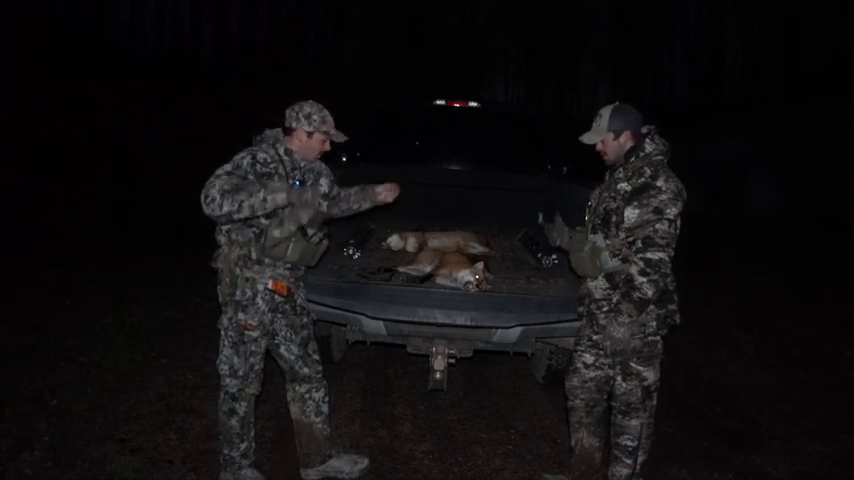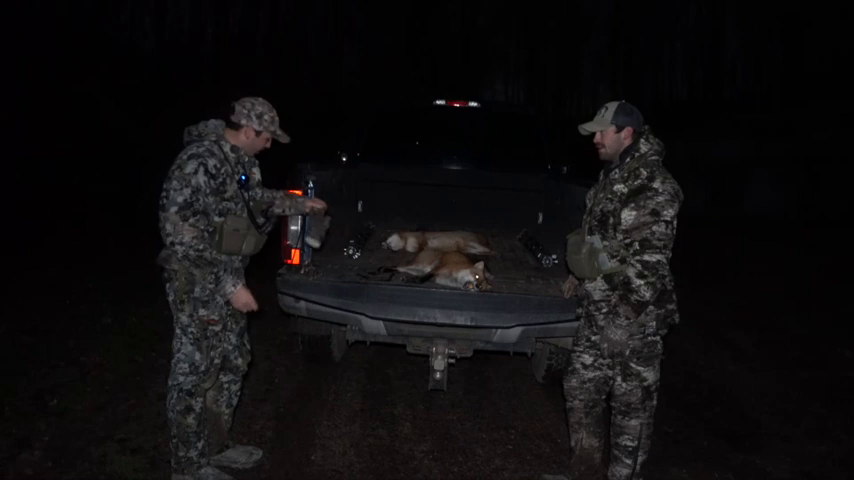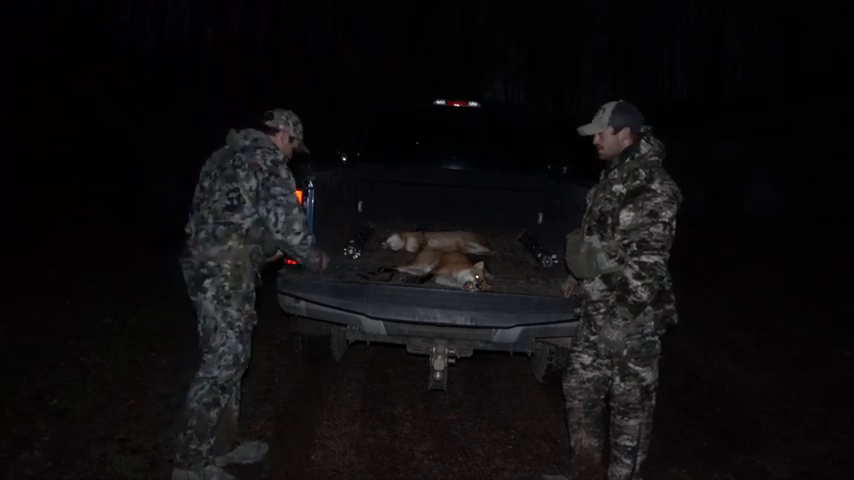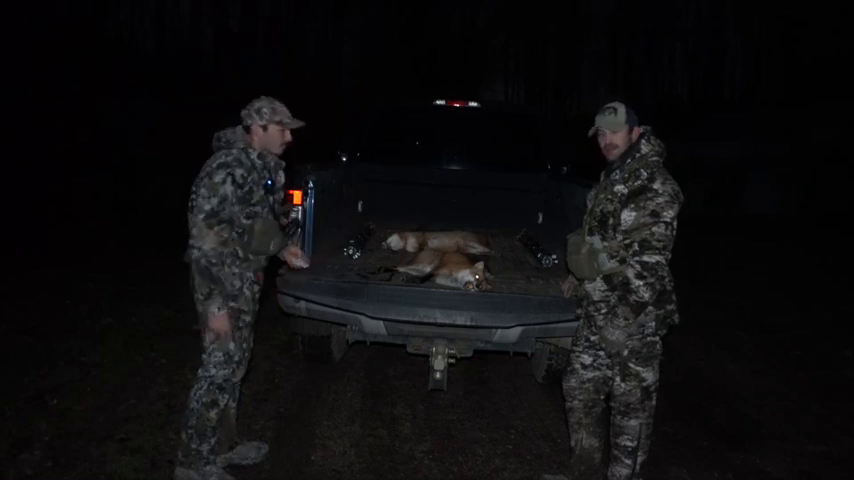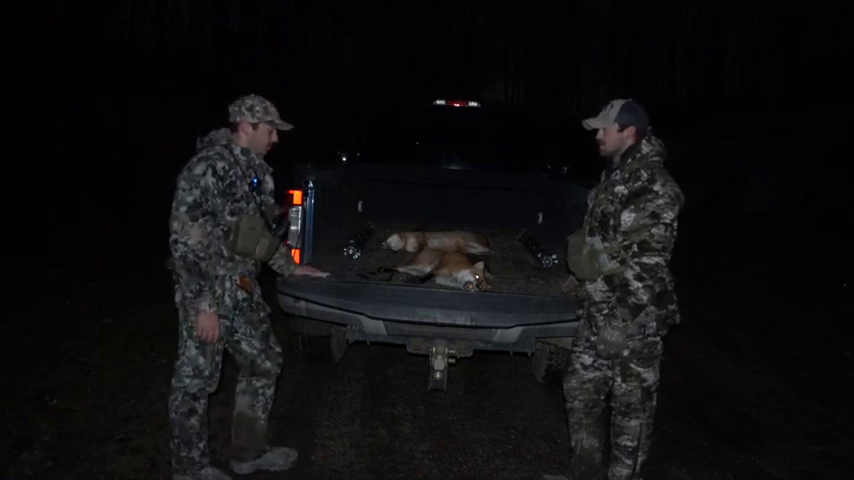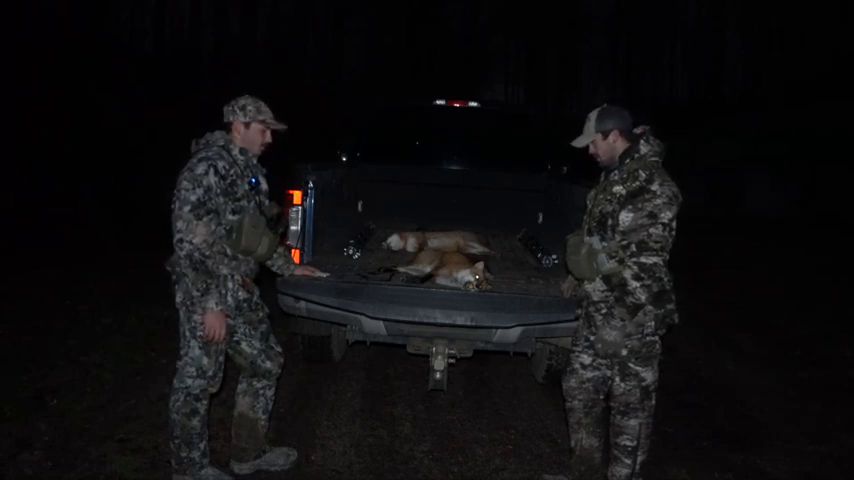Nothing came out, but we've got a bait pile up at the top here, and Brad has a cell camera on it. It ended up getting a picture while we were out there going after what was down there. So we decided we might as well come over here. It was probably about an hour since we got that picture, but we figured it's probably still in the area. Sure enough, we got up there.